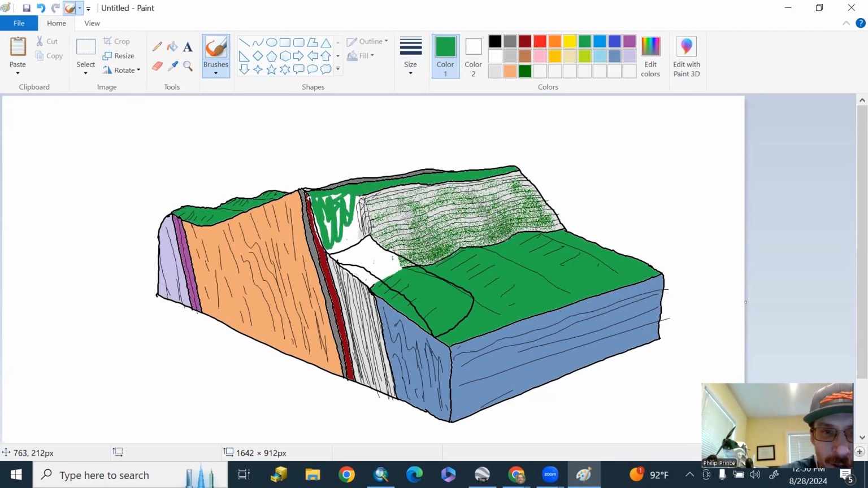Fill in our scar area real quick, which is going to be revegetated. It's going to be really steep, but trees and everything are growing in there again. Good. And that's going to be kind of a hollowed out area there in the side of the mountain.